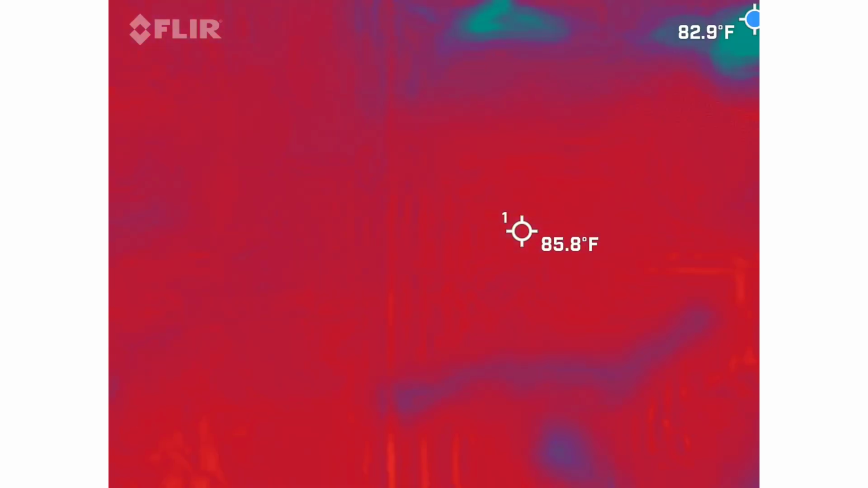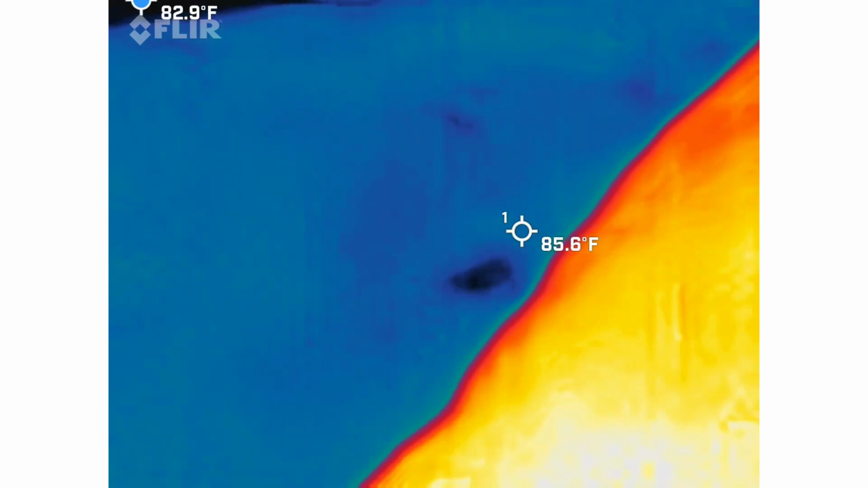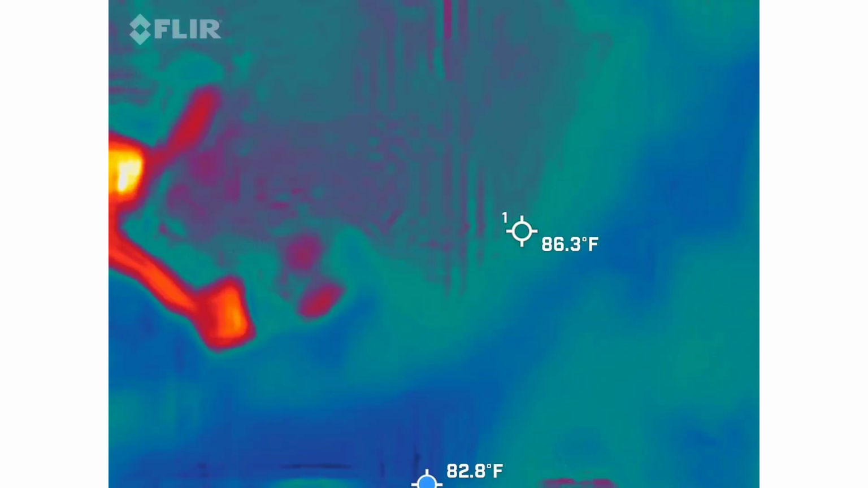Did you find that other device? Can we kind of see if we have a reading from you? Yeah. This one, or are you talking about this one? The one with the numbers on it. My pocket. Hold on. Itself. Okay.